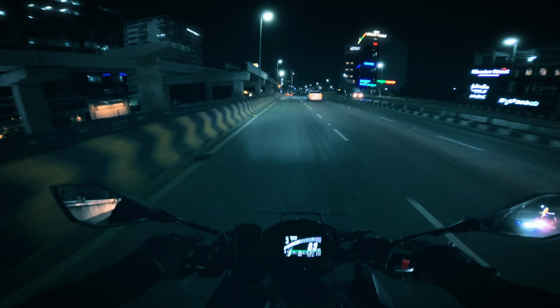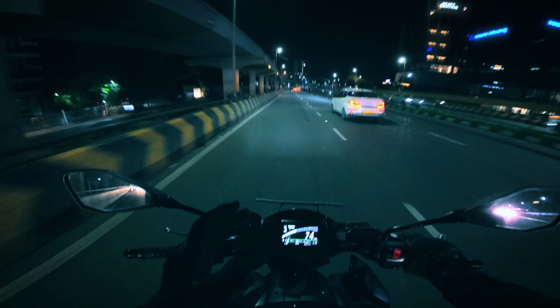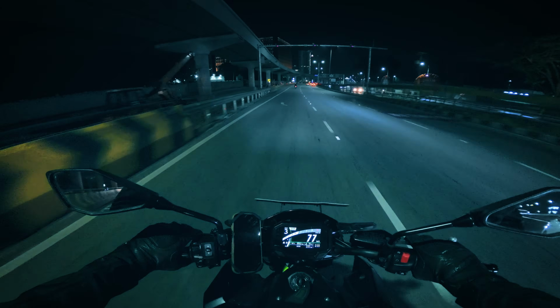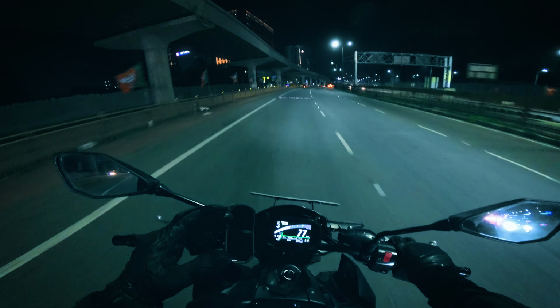I think by far this highway happens to be one of my favorite highways. I keep coming here every single week. It's that good. So keeping that in mind, this is one of the top highways that I would love to visit within Bangalore.